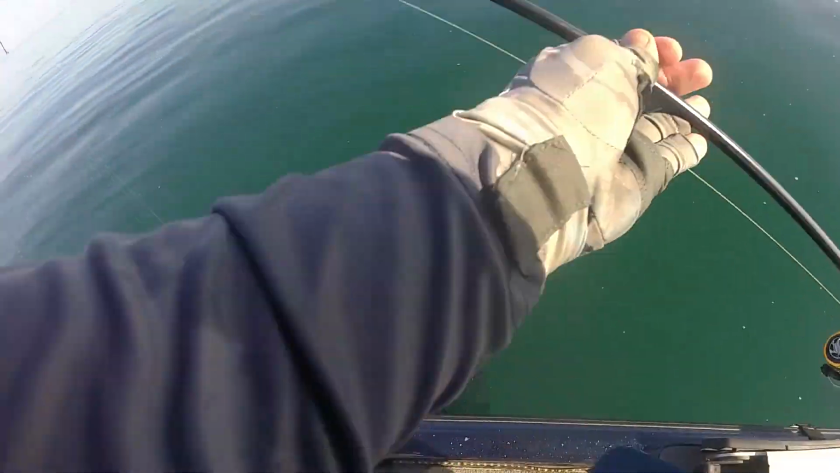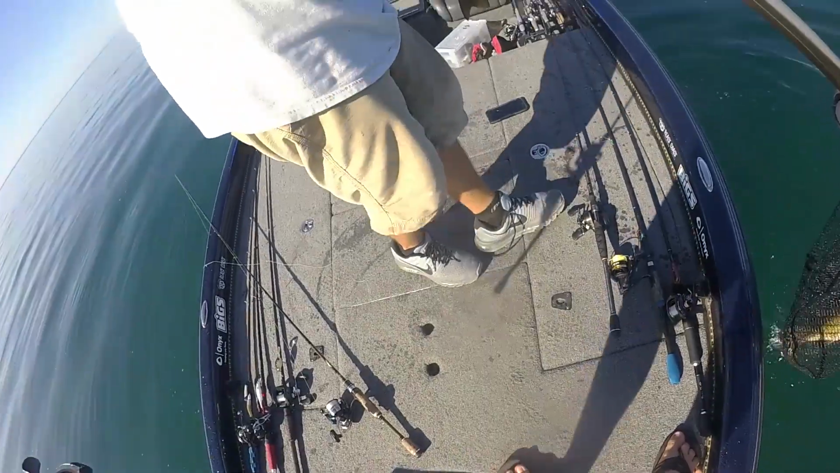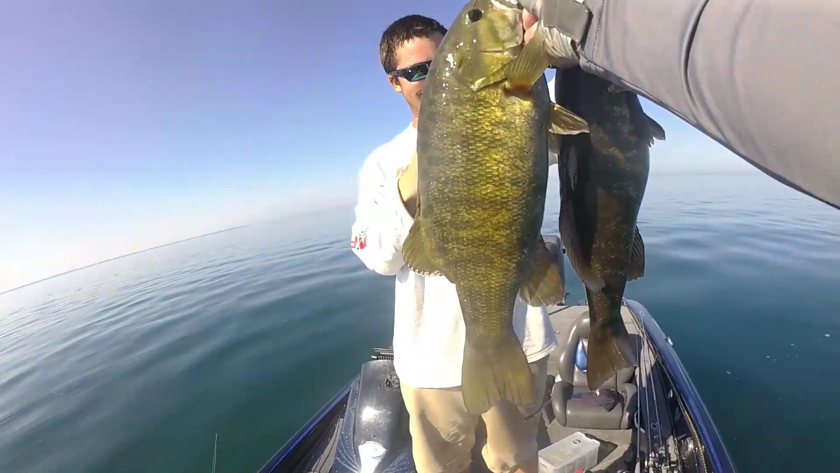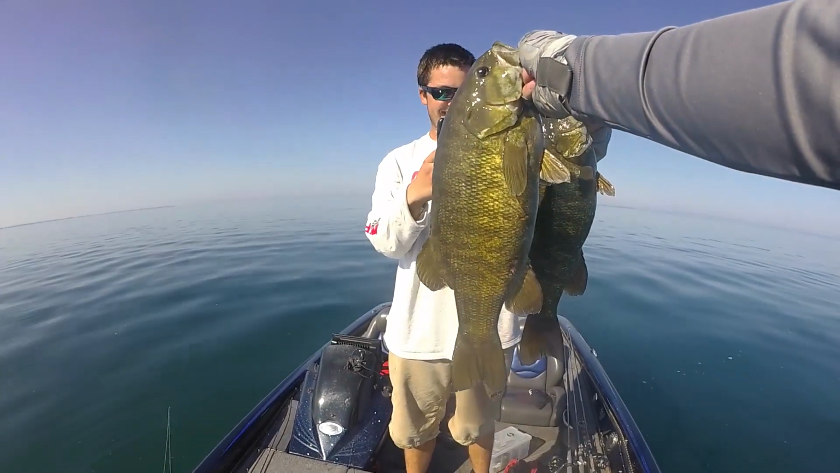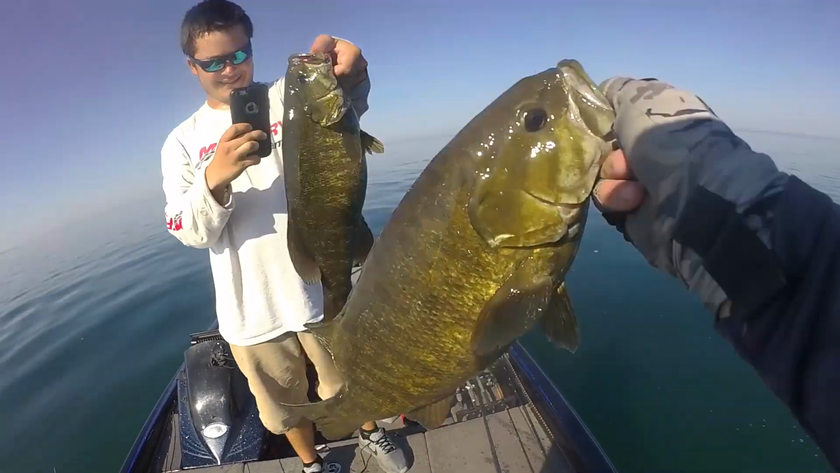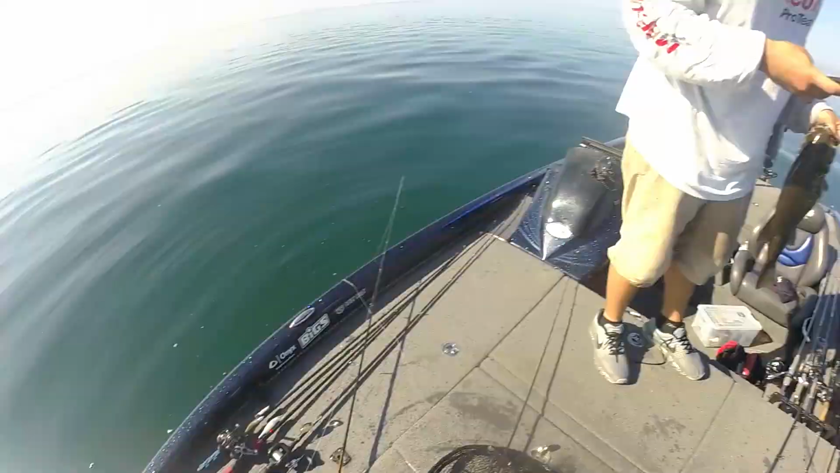Ready? I'll give him right here. God! And mine dwarfs it. That's a silly good quality fish. I'm gonna put this one back. I wanna get back down there and catch another big one. I normally put these fish in the live well, but we're catching these fish too deep.